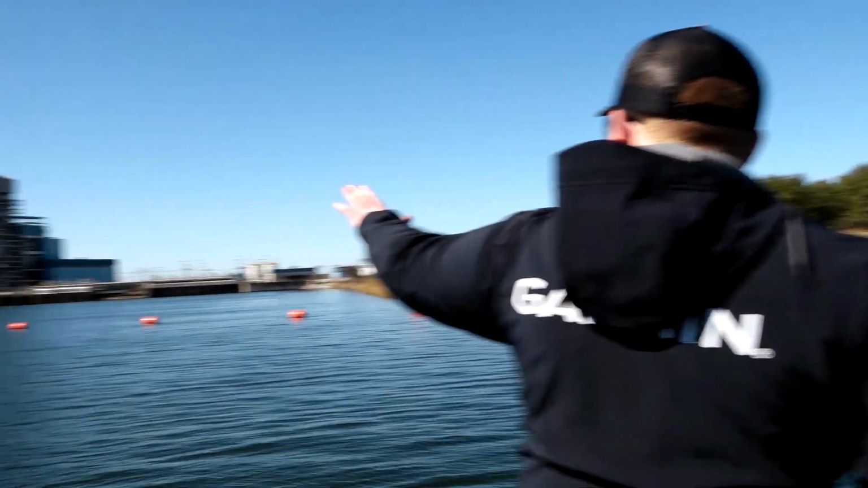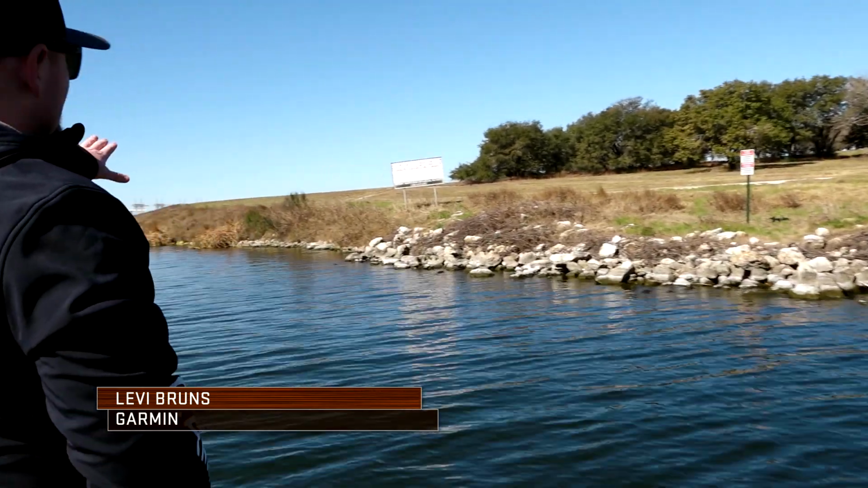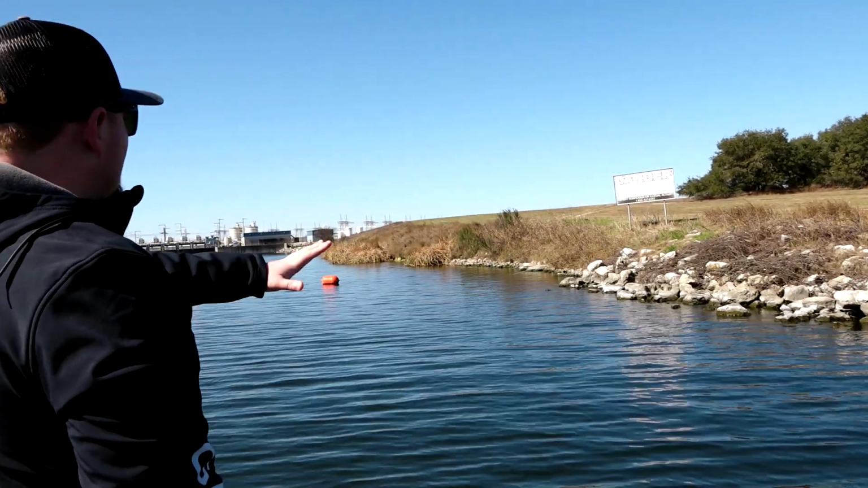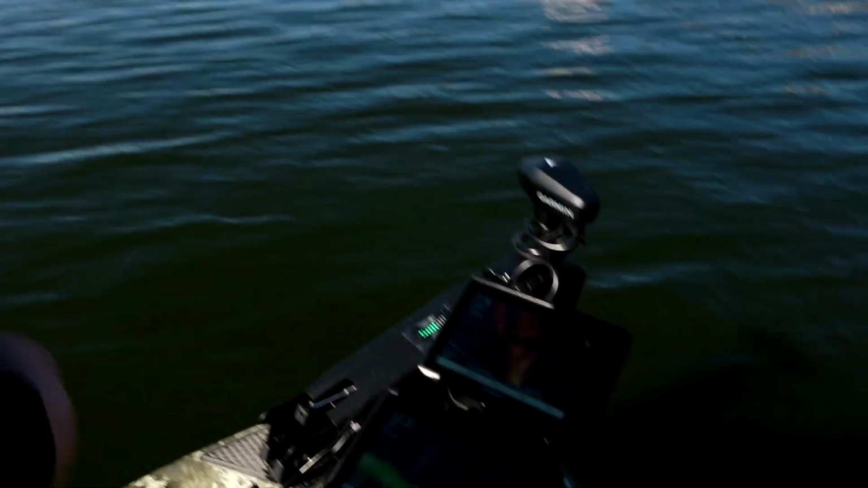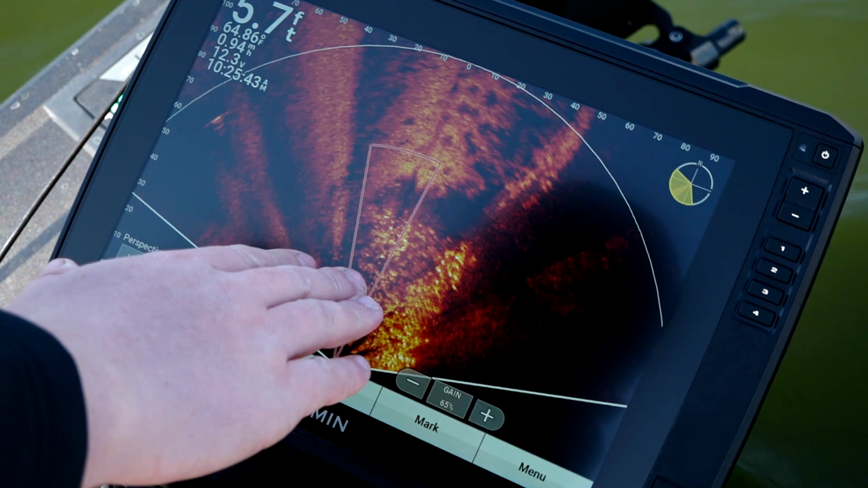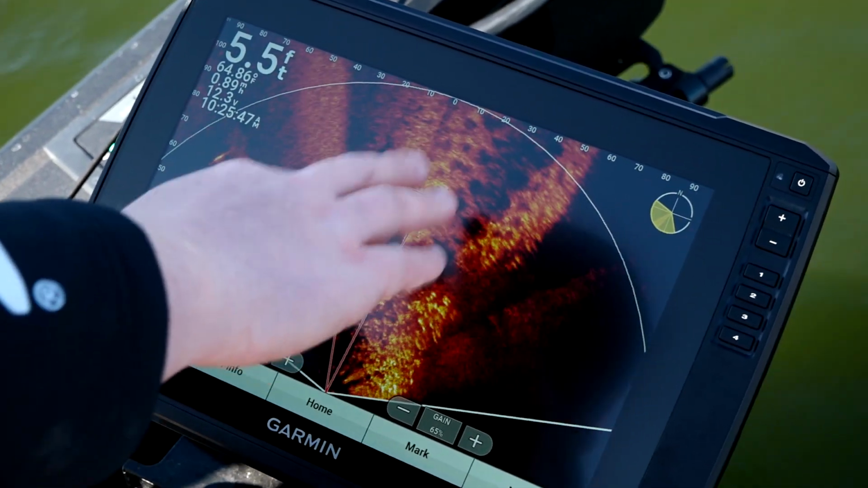All right, we're right here at the power plant intake, and you can see there's a rock break wall right here, and a little bit farther down there's some reeds. And so that bottom composition is going to change from really hard rock bottom to more of a soft composition. You can see right here on LiveScope that really good return where it's really hard is going to give you a brighter image. And then it transitions over to that softer, more silty mud.